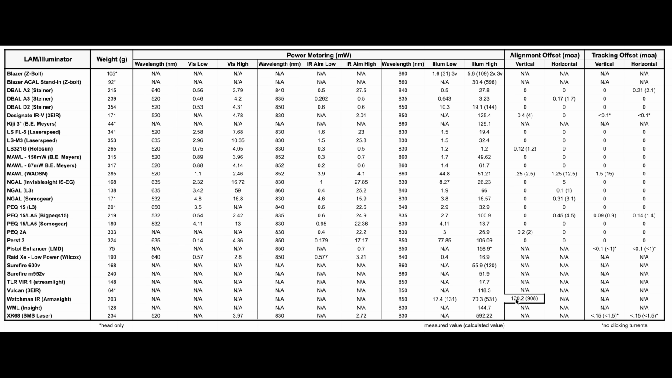And then the Watchman IR has 3 power settings, so this bracket kind of slips into here. There's obviously not an alignment offset, but this is the calculated value of the Watchman IR, which came in at just under a watt, which was pretty crazy. Hopefully that's an accurate measurement. Their specs advertise a 600 milliwatt high power, so there may be some error in how I calculated that, but that is what I measured and calculated for that high setting.